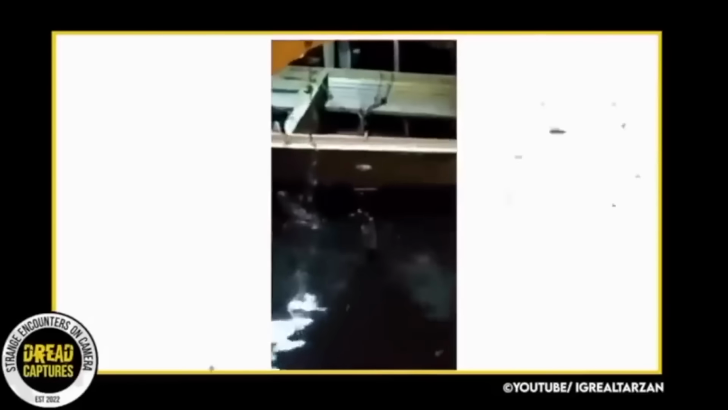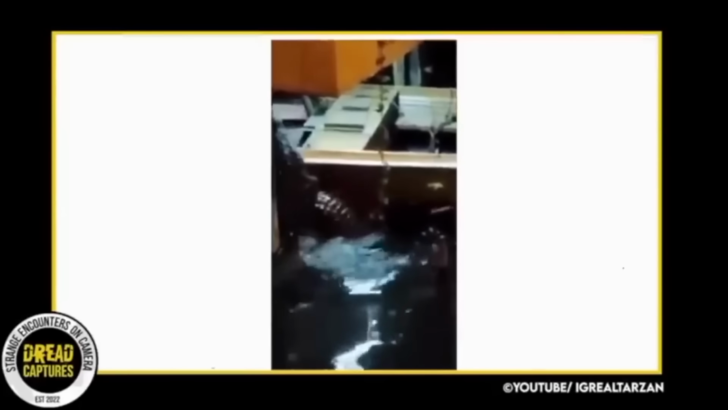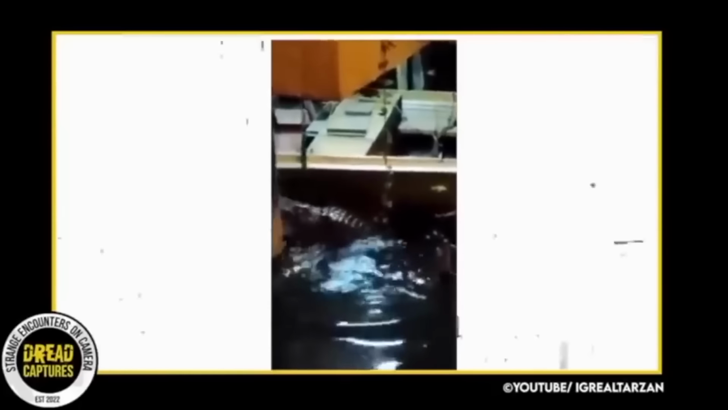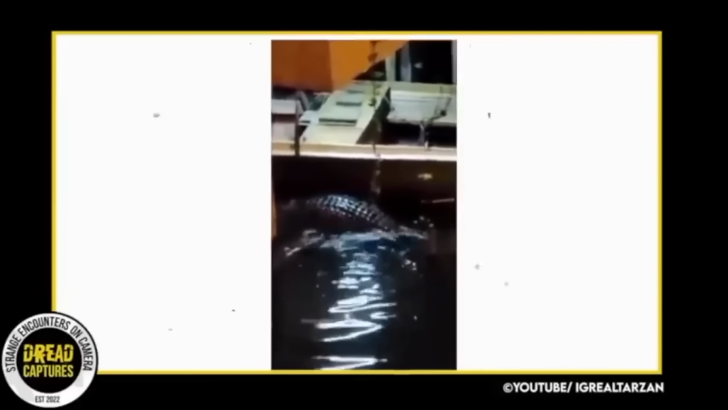And let's be honest, thank goodness this wasn't a dog, because while they are quick, not many dogs would have been able to avoid getting pulled overboard by that gator. Anyhow, great bit of footage.